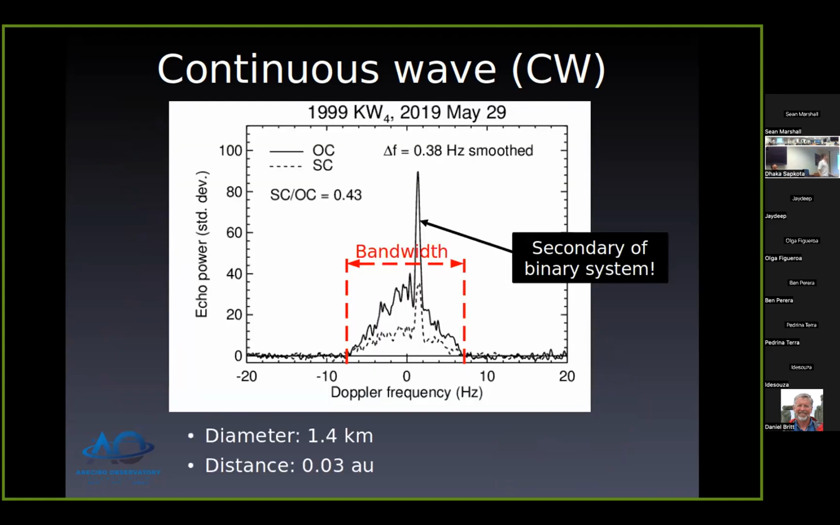So here's an example of that. This is 1999 KW4, a binary asteroid, which now has a name, Moshe. The spike there is from a satellite. So I'll talk about the bandwidth. Bandwidth is how many hertz wide the signal is. That's telling you something about the size and rotation state of the asteroid.